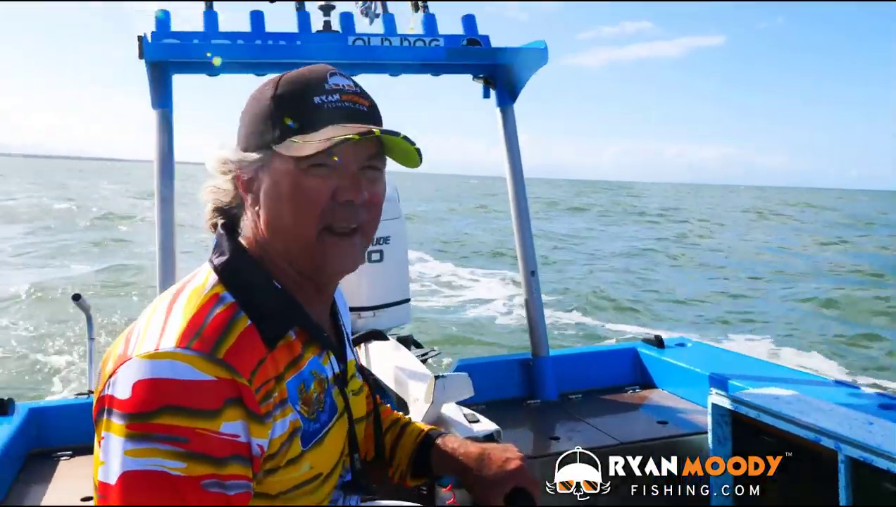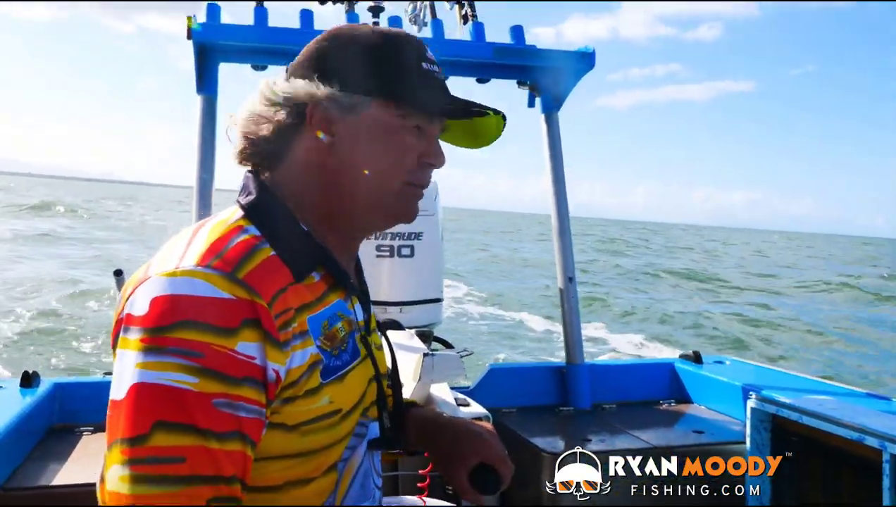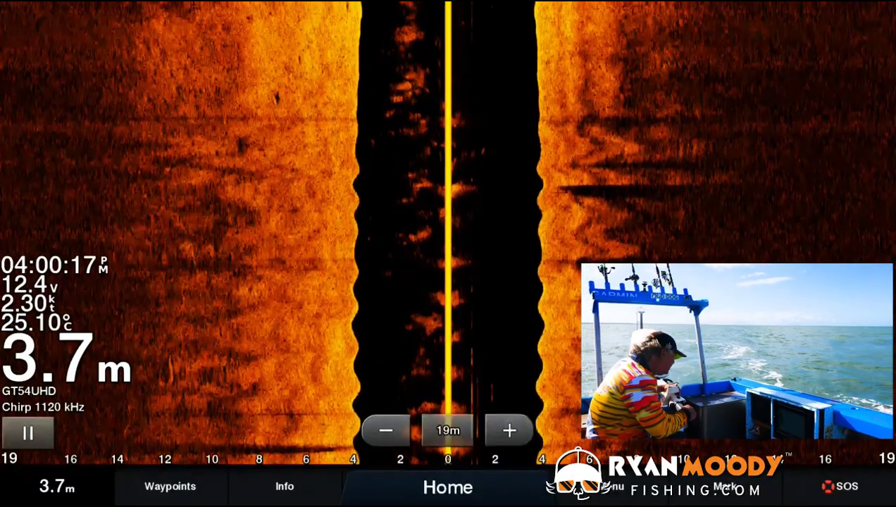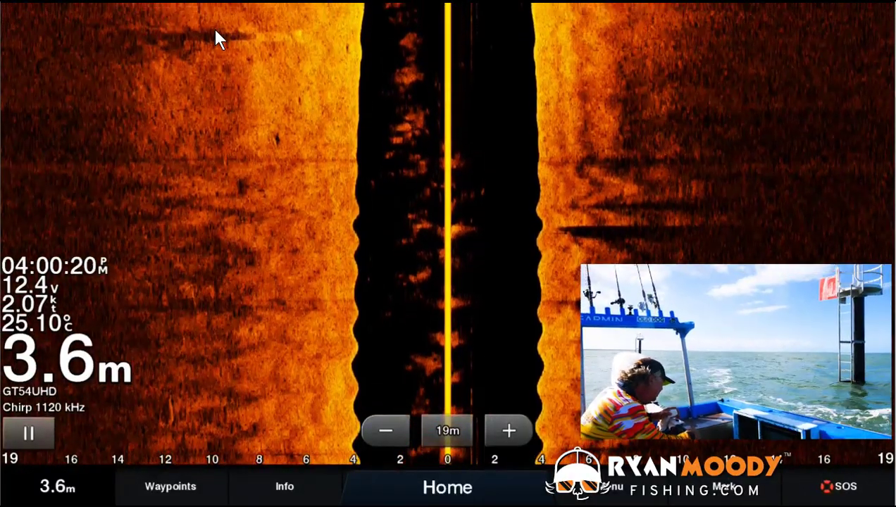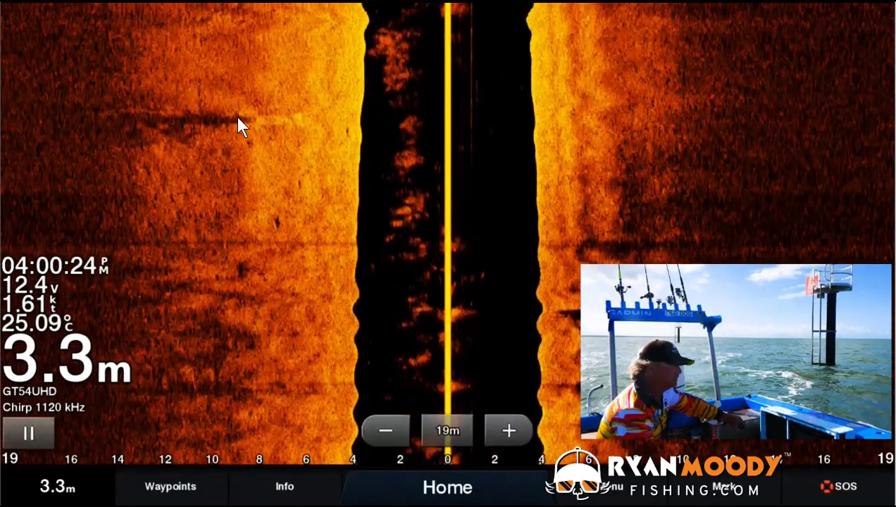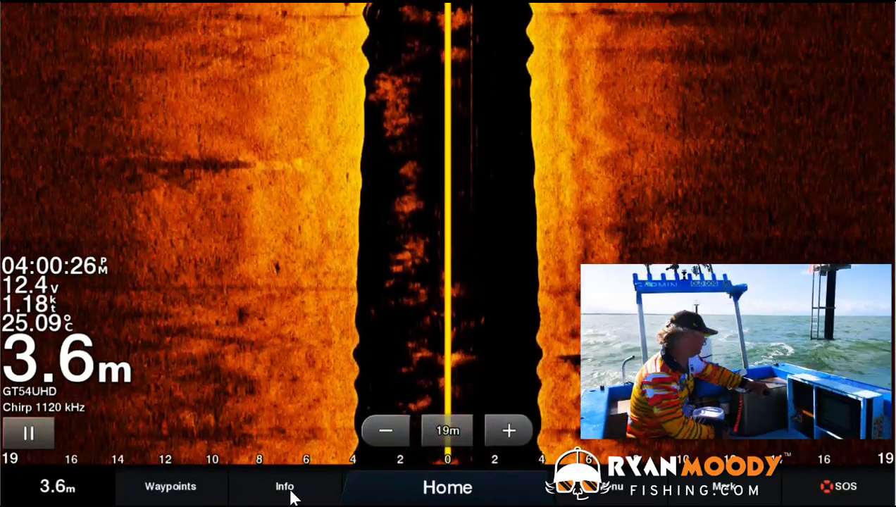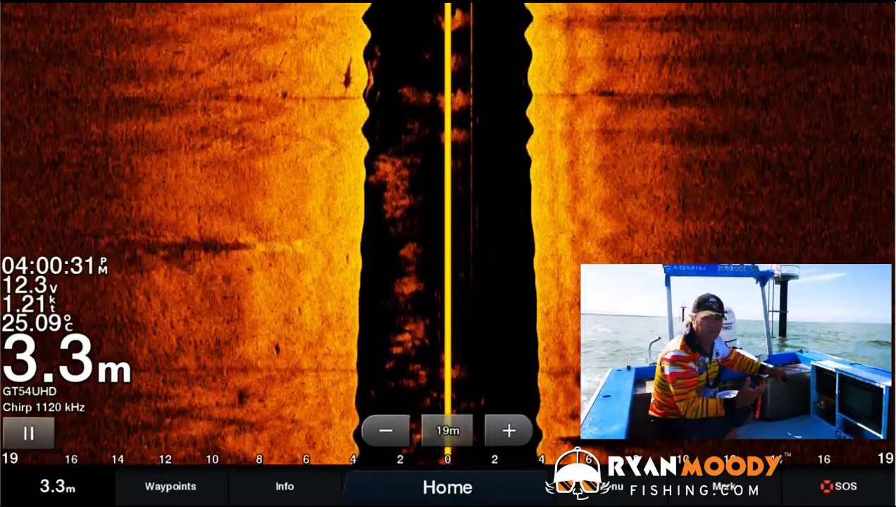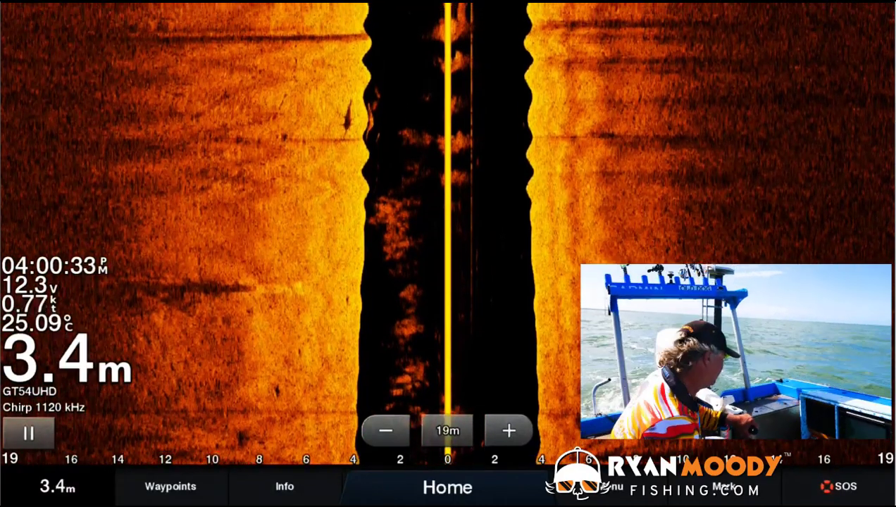Okay, going to have a look at yet another pylon. This one's in a bit shallower, see what we can find around it. There's the pylon. Nah, not a lot of action around here today. Probably because it's very stirred up and big tide. So what we're going to do, going to head off to one of my old favourite spots, see if we can catch one, find one over there first and then catch one.